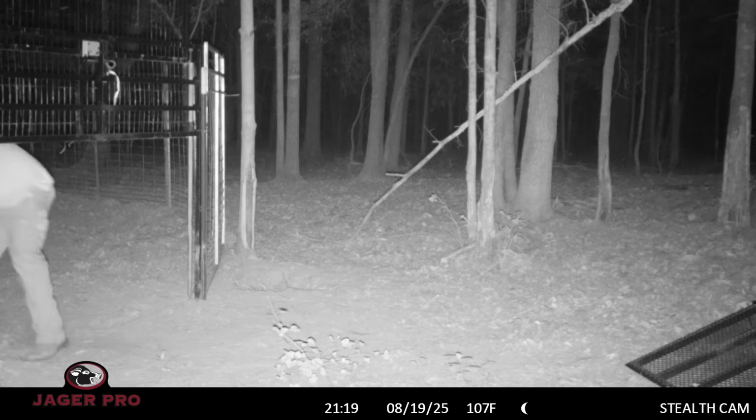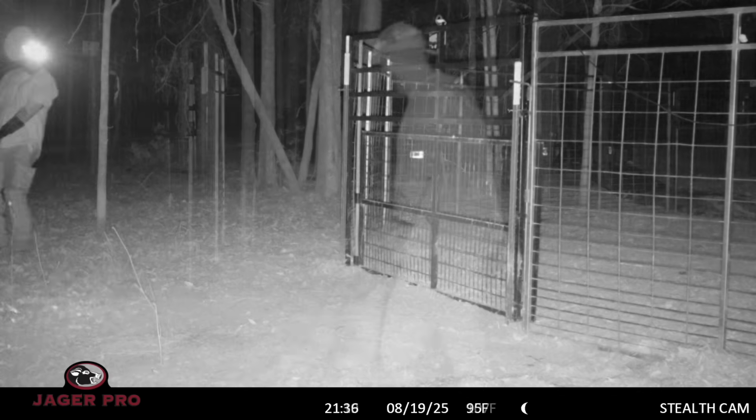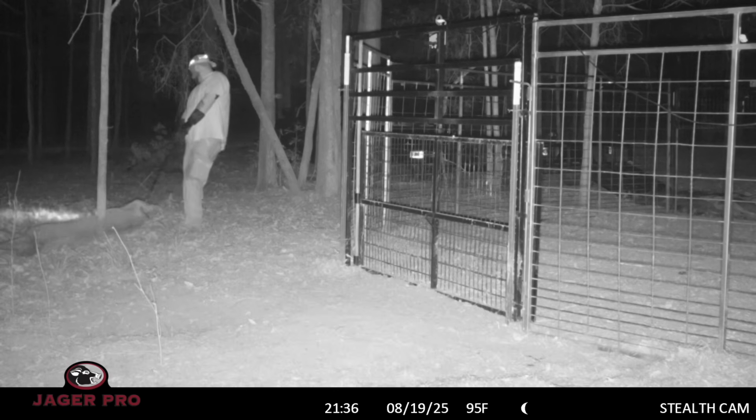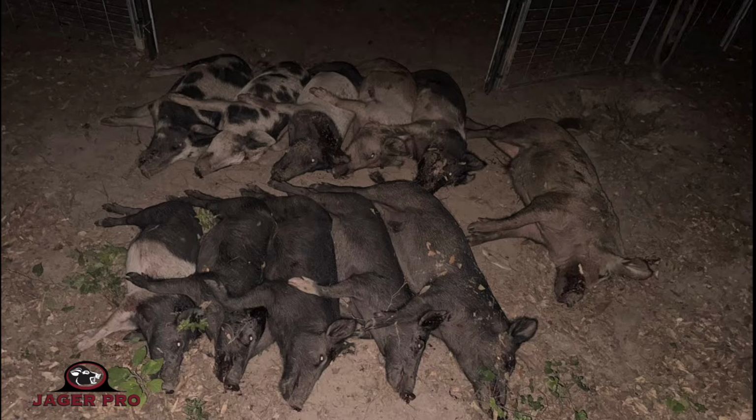I use my JAGER PRO hog hook for the larger pigs and just pick the smaller ones up to move them outside of the trap. After clearing the trap and lining the pigs up dress right dress, I go and find the boar that I shot. I then use my JAGER PRO hog hook to get him back to the party. I line them up, snap a picture for the landowner and my records, and load them into the trailer.